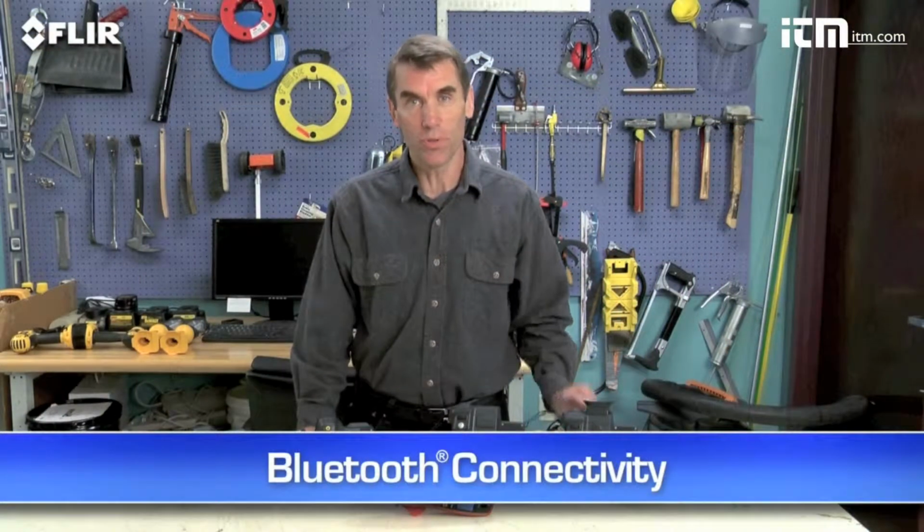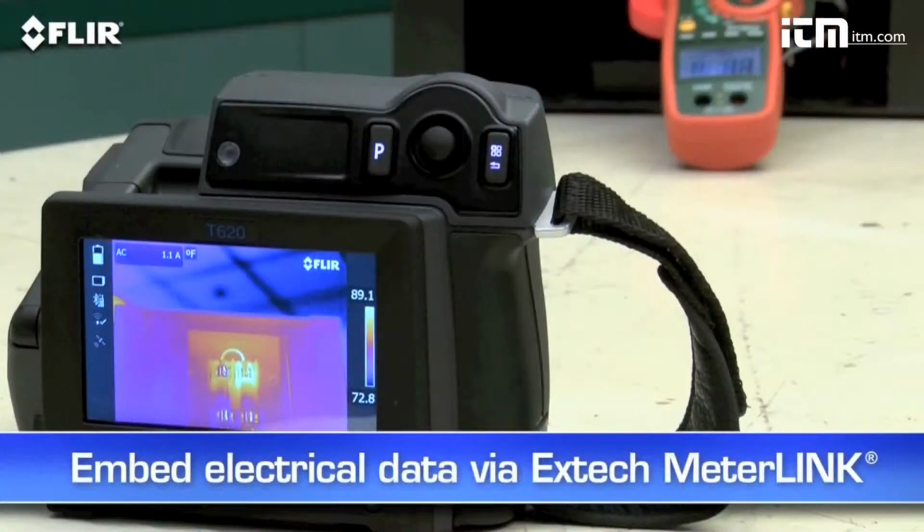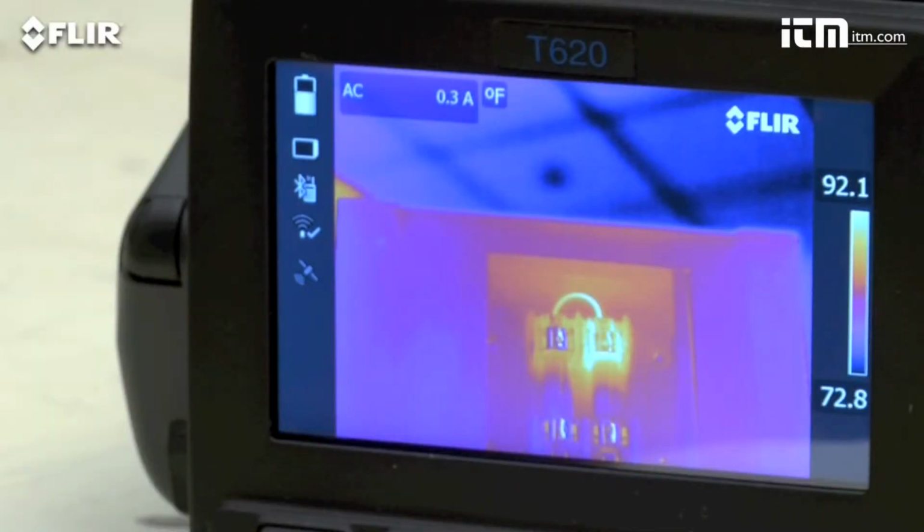T-series also has Bluetooth that talks to Extech MeterLINK tools. This is a very simple way to embed electrical load data directly into your thermal images when you need to capture more than just temperature.